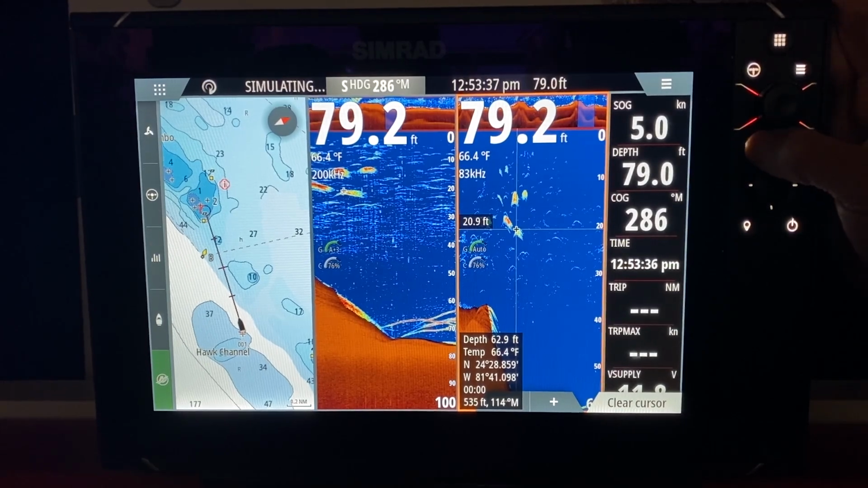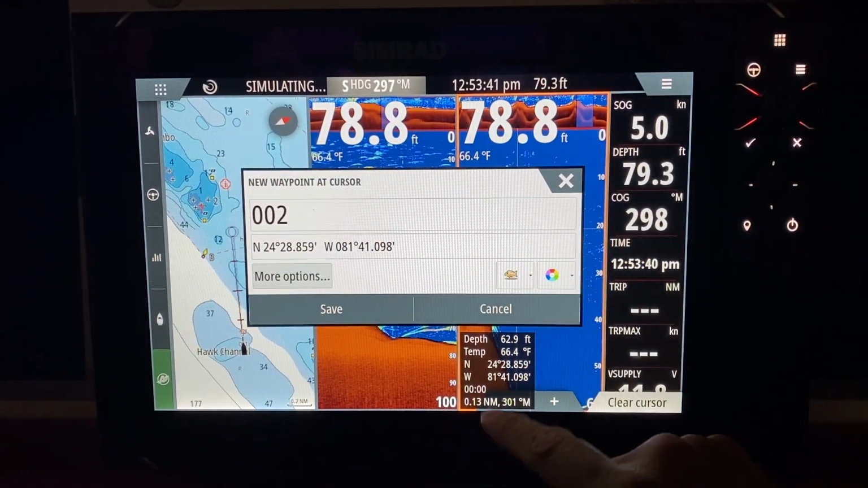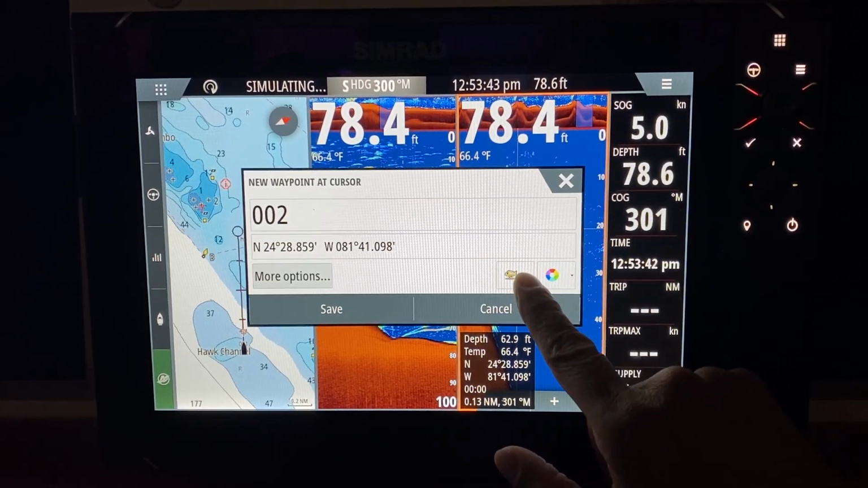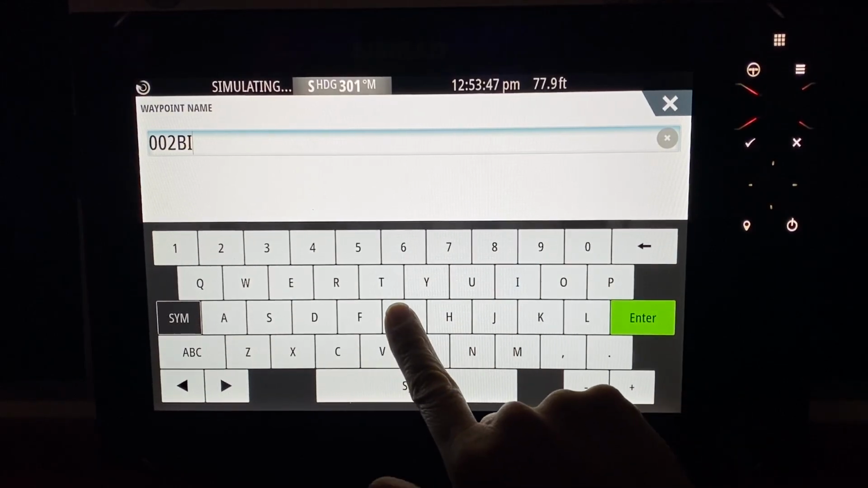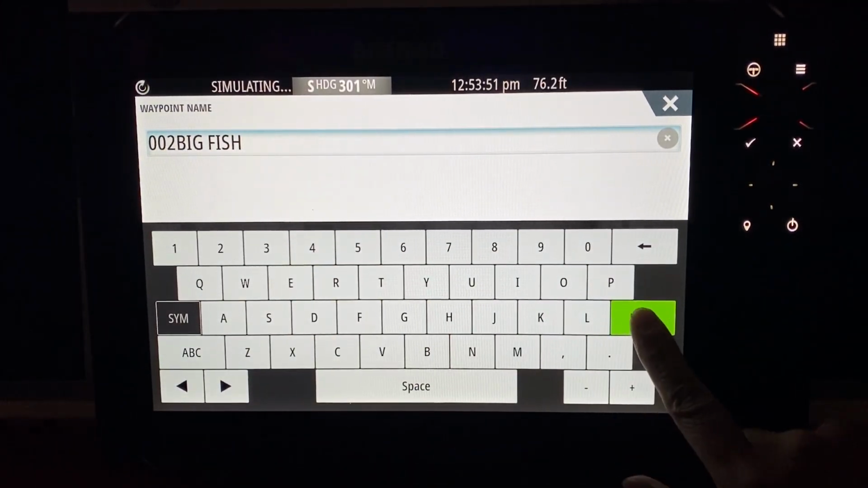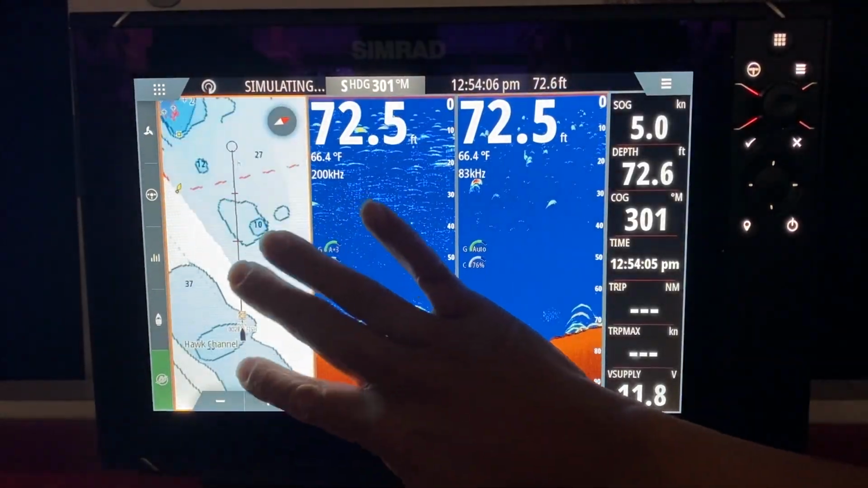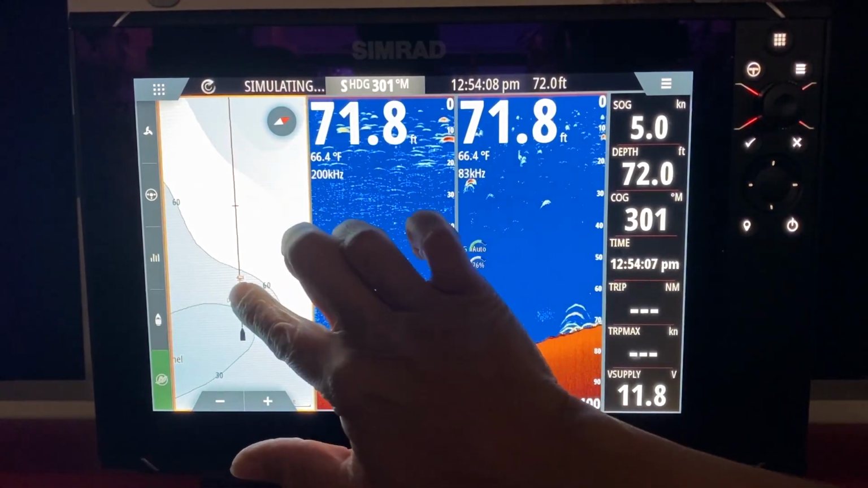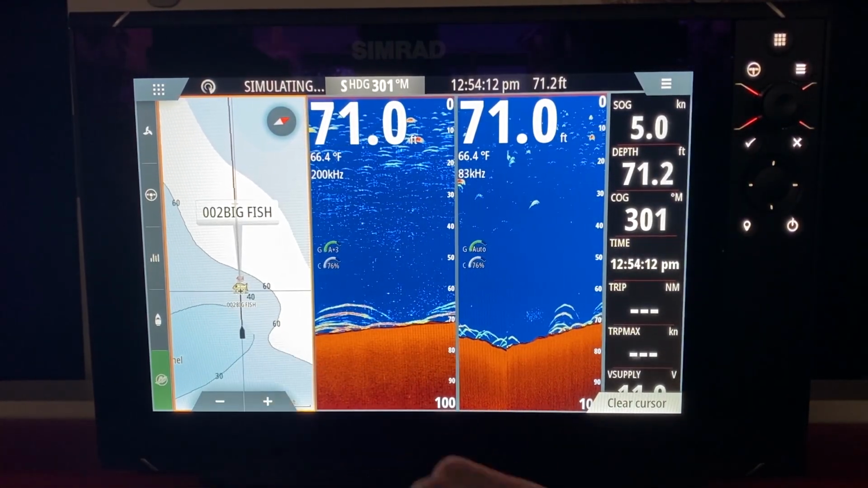We hit the check mark button. We're going to call it a yellow fish. So remember, when you save a waypoint, you can pick whatever color, and we're going to call it big fish. Big fish. We're just having fun with this. So we're going to call it big fish, and we're going to enter it. We're going to save it. That big fish is located here on the cone. So it's telling you where the fish is located.